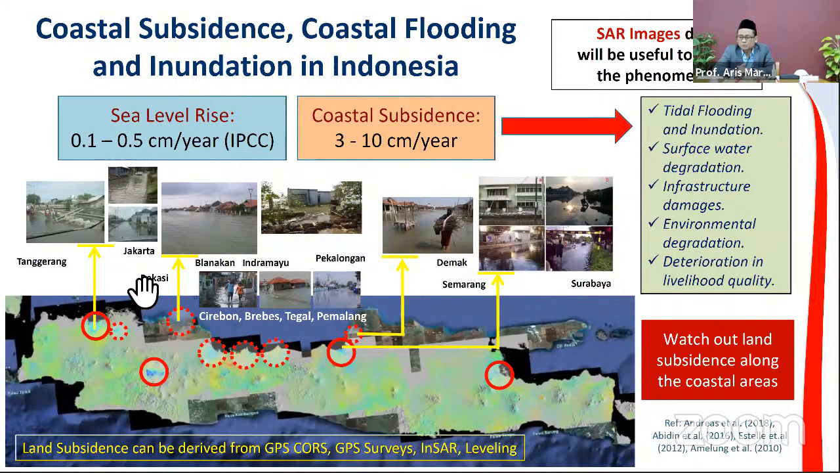You may also be aware that the coastal subsidence in some parts of Semarang city, for example, could be up to 10 centimeters per year. This is really incredible. So to do this, we use mapping with the SAR image. This is an example of how we use the images to help us do the thematic mapping.